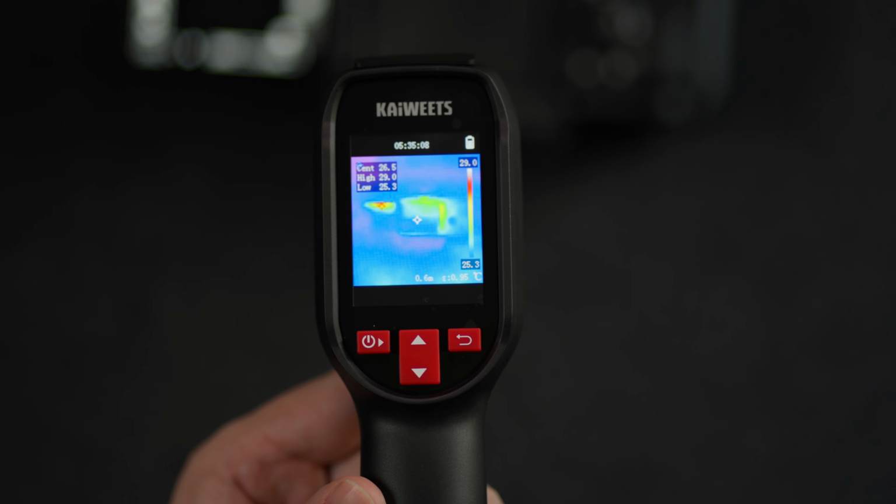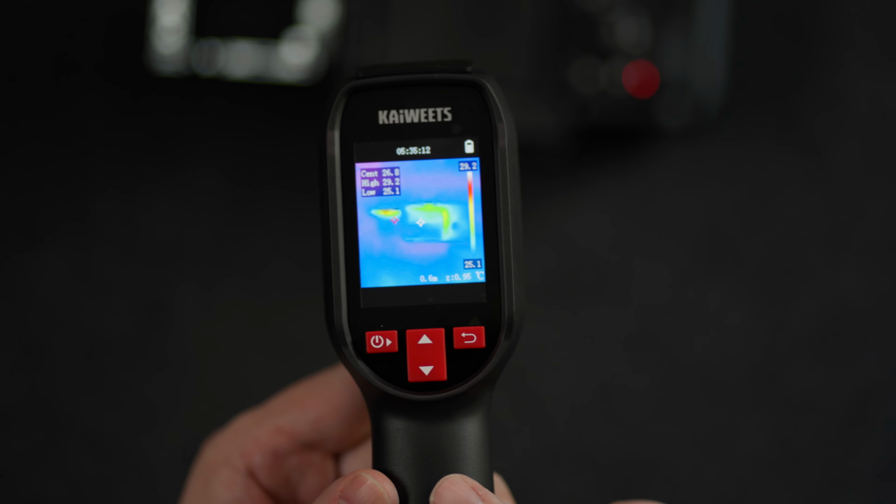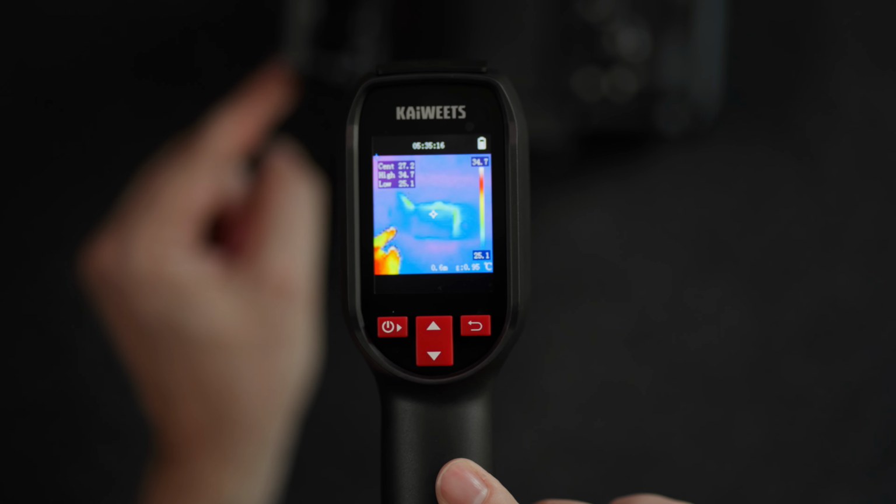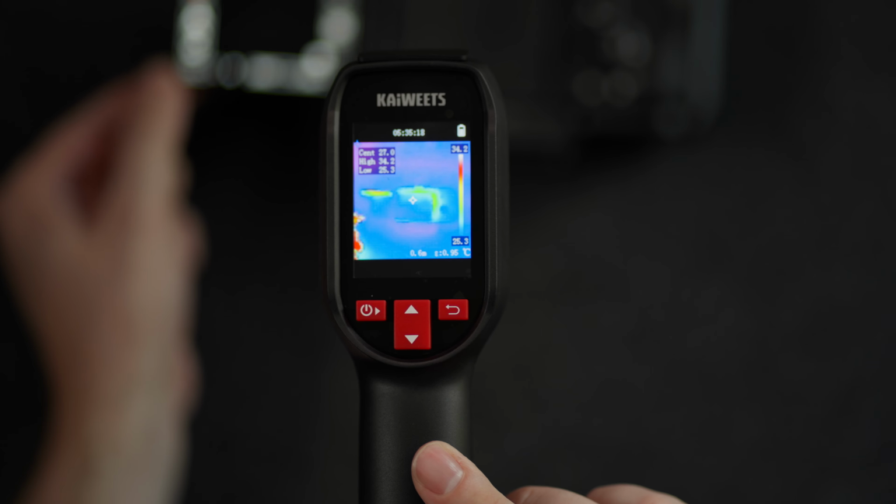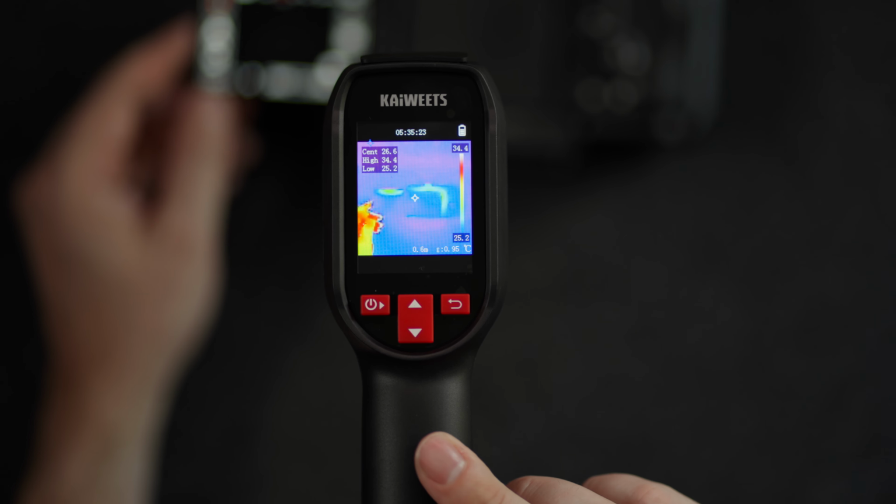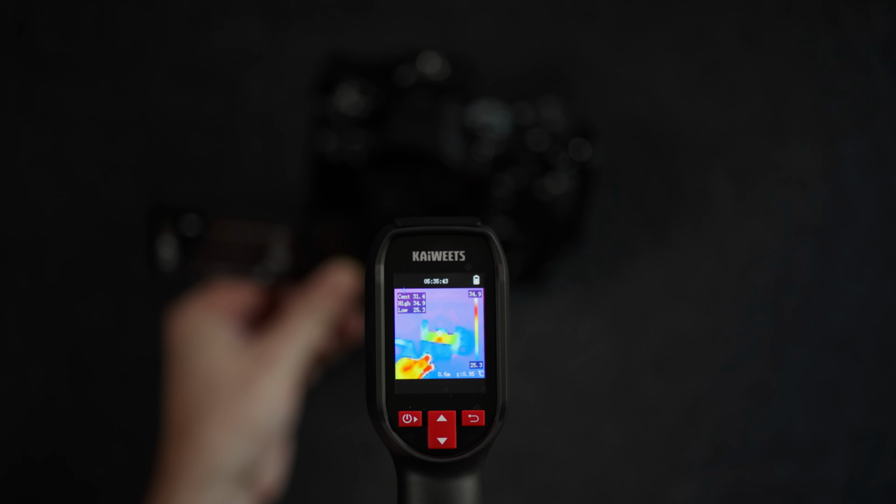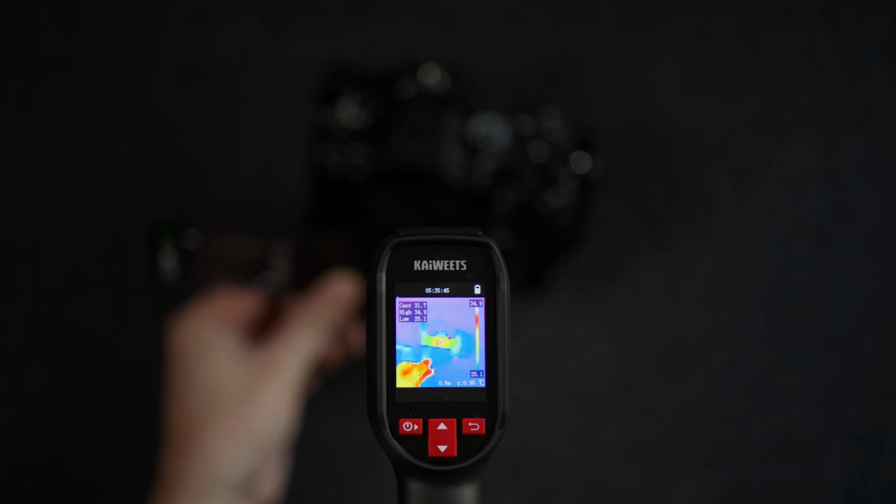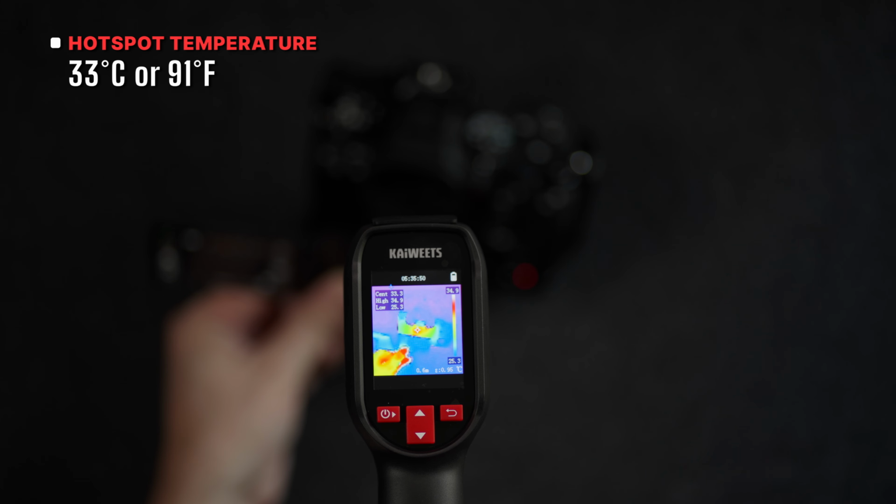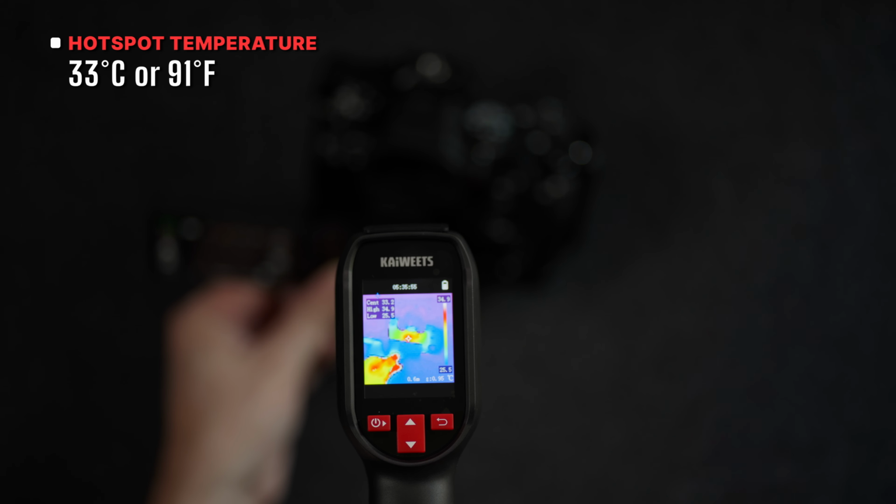Let me drop more. The top of the screen heats up. It's right here. Oh, here you go. The back of the camera, that's where the hotspot is. And it reads, center reading is 33 Celsius. So it's a hot summer day right there already.